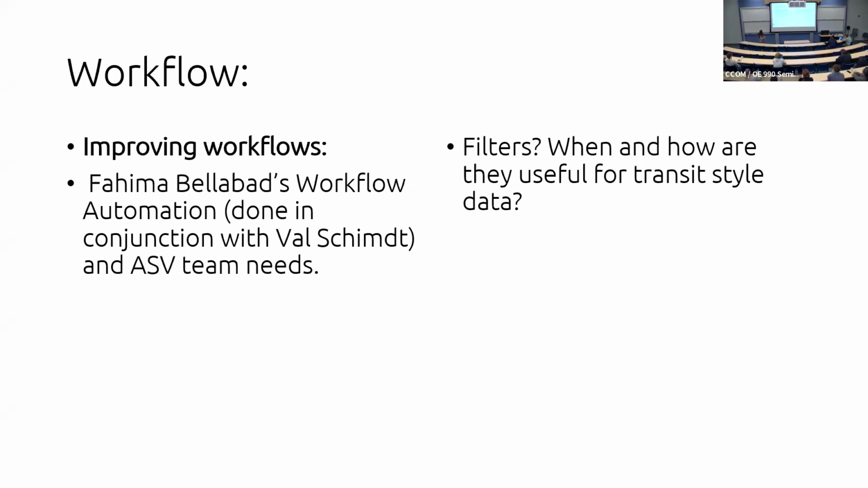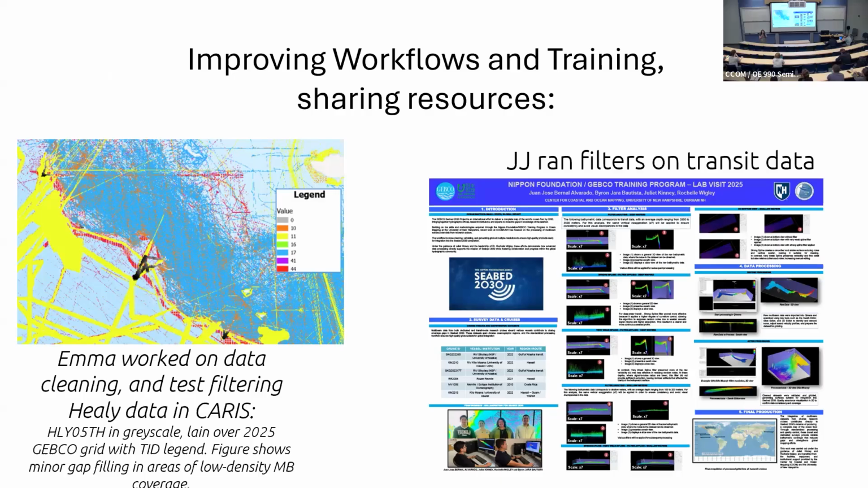All right, so some of the other things we've been working on to make processing massive amounts of data better is improving our internal workflows. Fahima this summer spent time working with both Val's group and us on trying to automate a workflow in Chimera, hopefully to speed things up a little bit. And then we played around with filters some. Nobody really spends time on filtering transit data, because all the software companies are interested in selling filtering and playing with filtering for nice little survey areas. So it's kind of in this space.